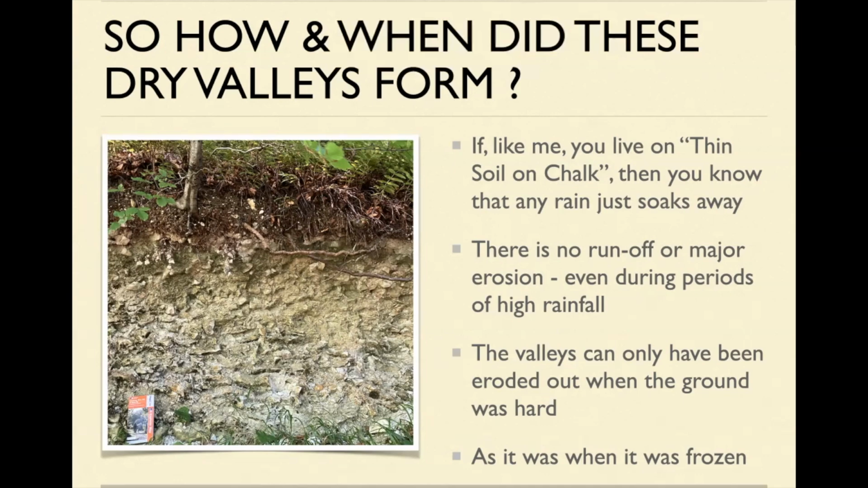So really, if you're going to erode out those valleys, it can't have happened in recent times, because the water that goes in there disappears. And in fact, if you're going to erode that stuff, it can only have been done when the ground was hard. And that, of course, was when it was frozen.